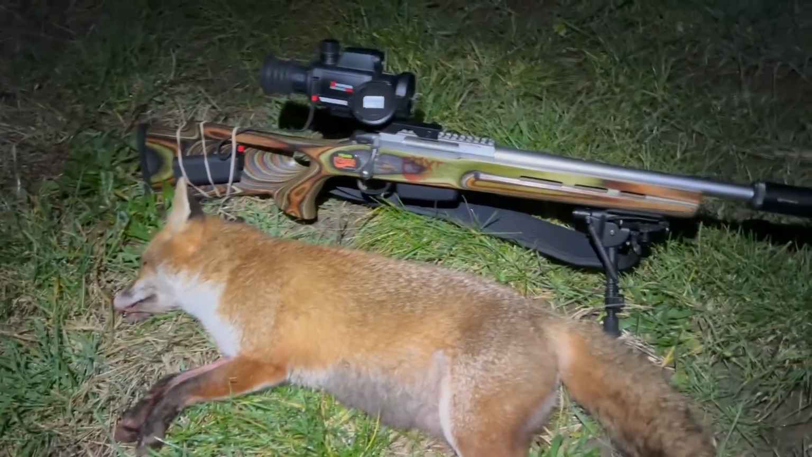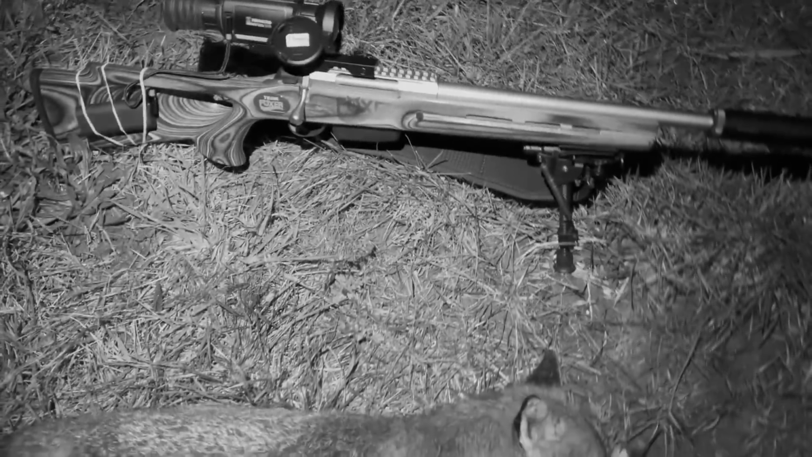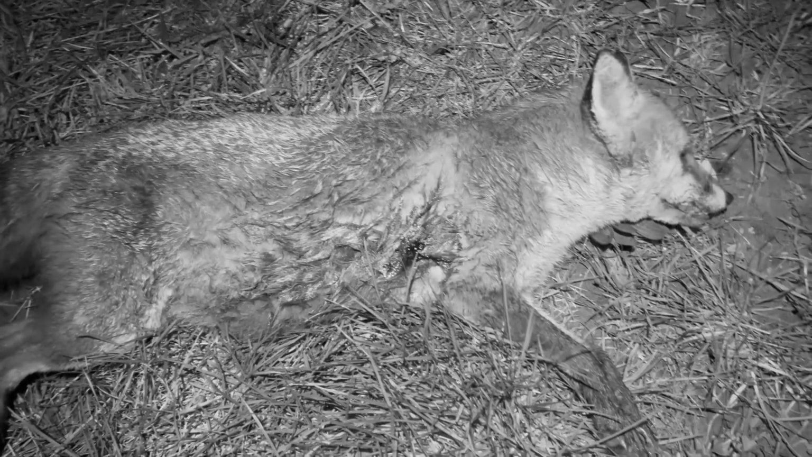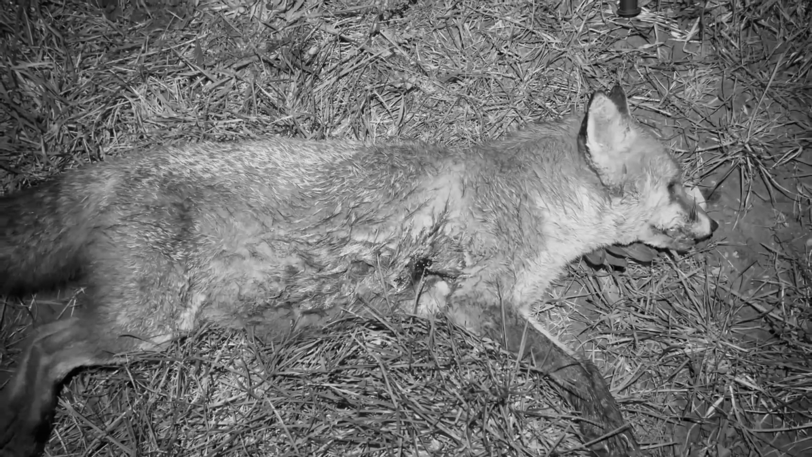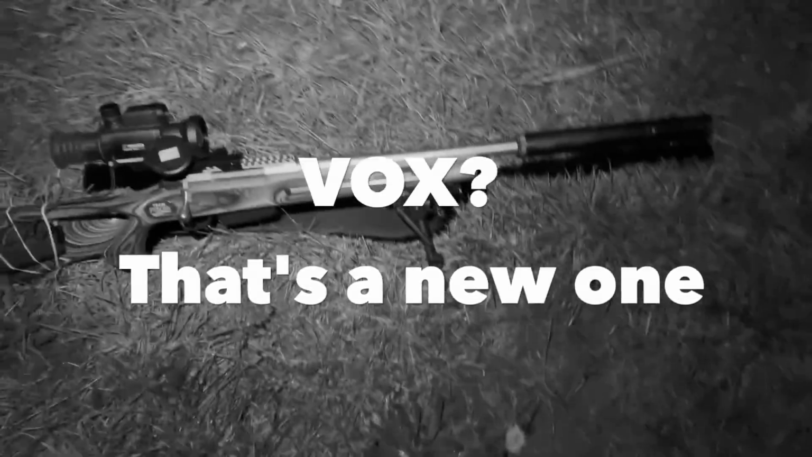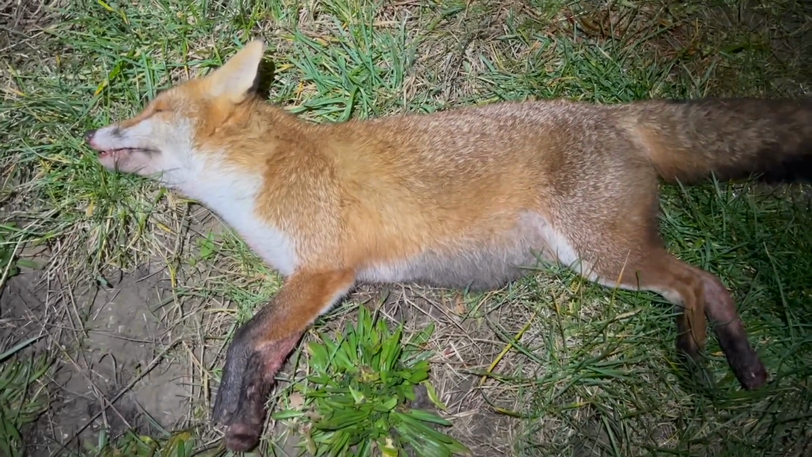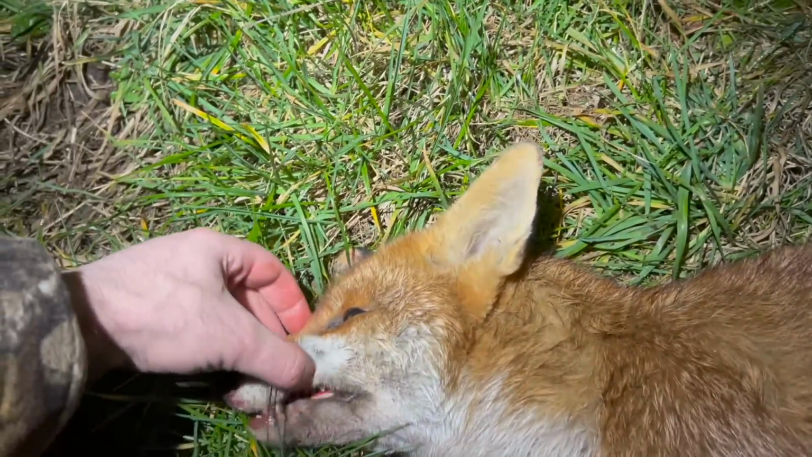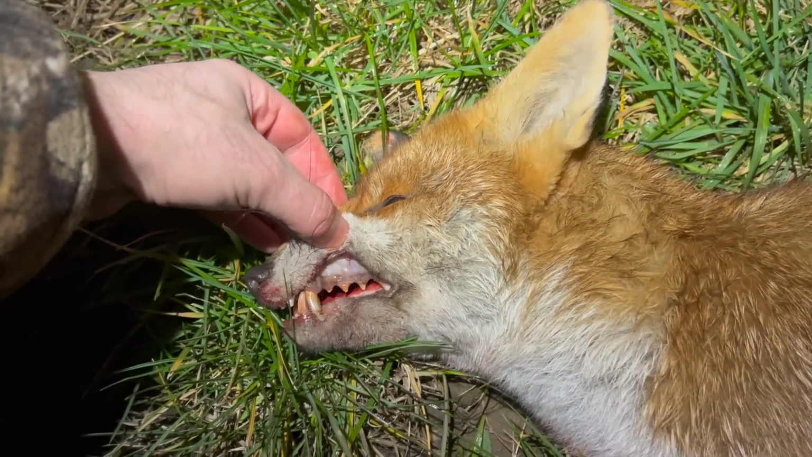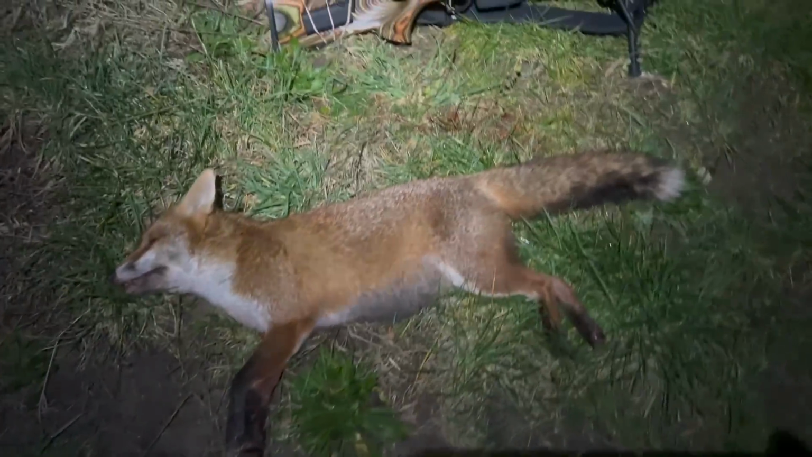The shot's actually gone a little bit further back, maybe, but still low just behind the shoulder, so it's taken out the vitals there. But this fox is also pretty chunky, this vixen. The teats are starting to come through, and not too young a lady, but I would say that she is in cub.